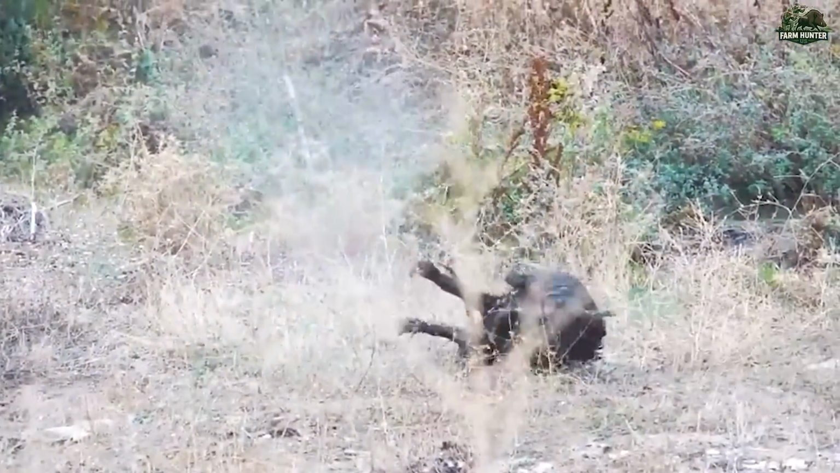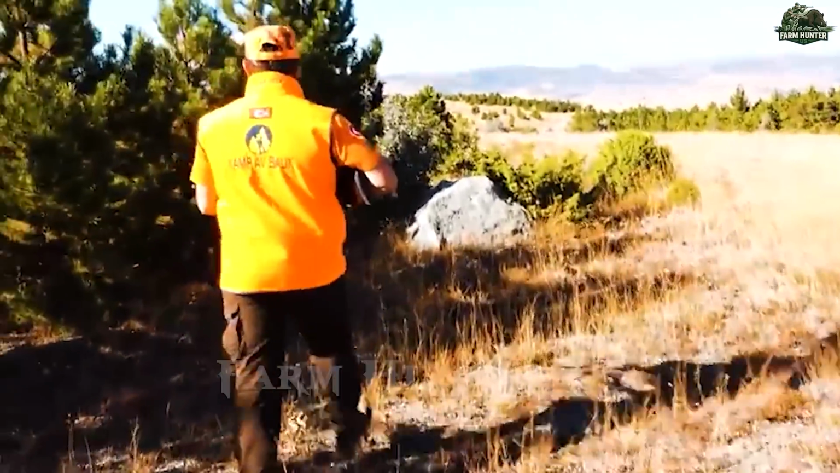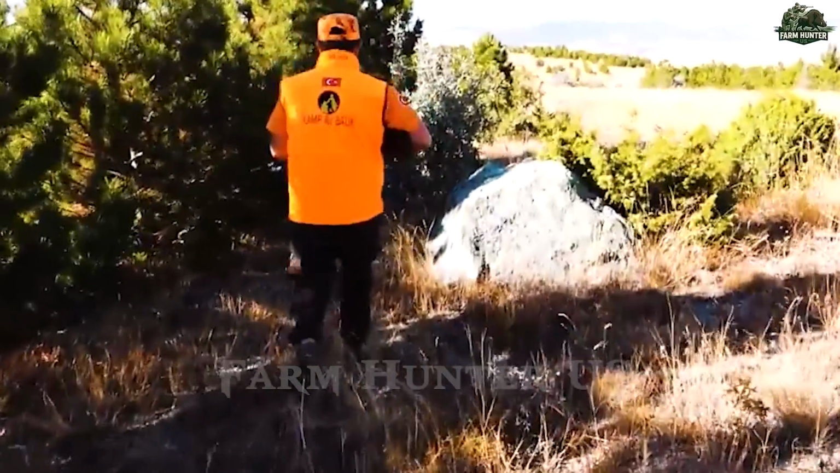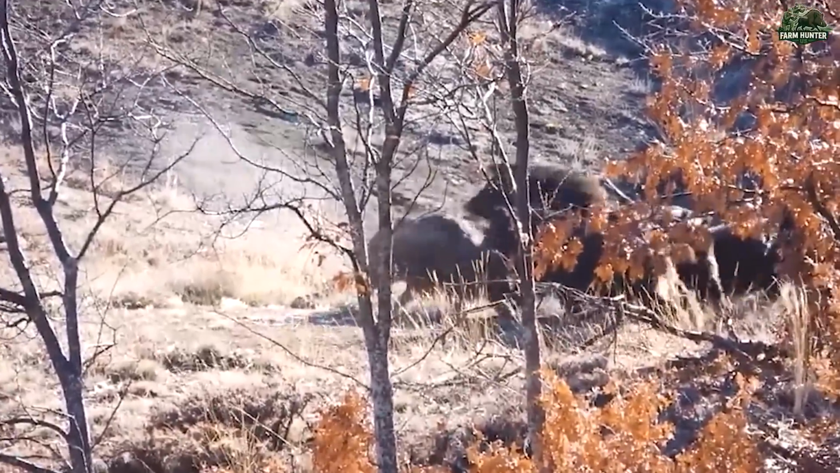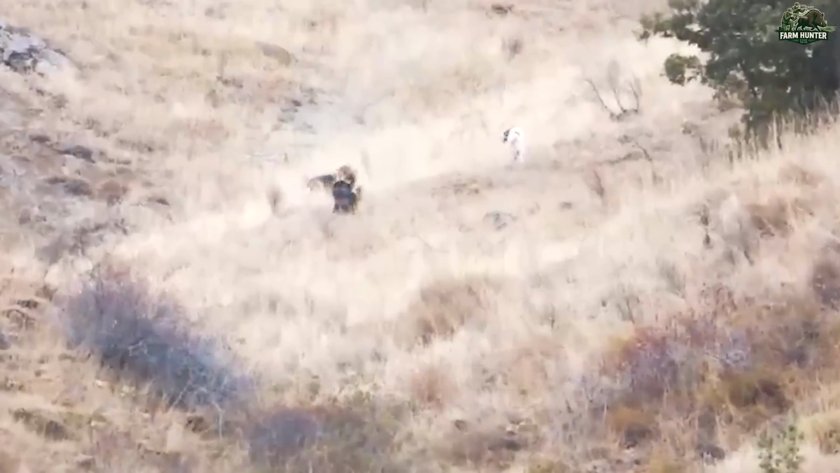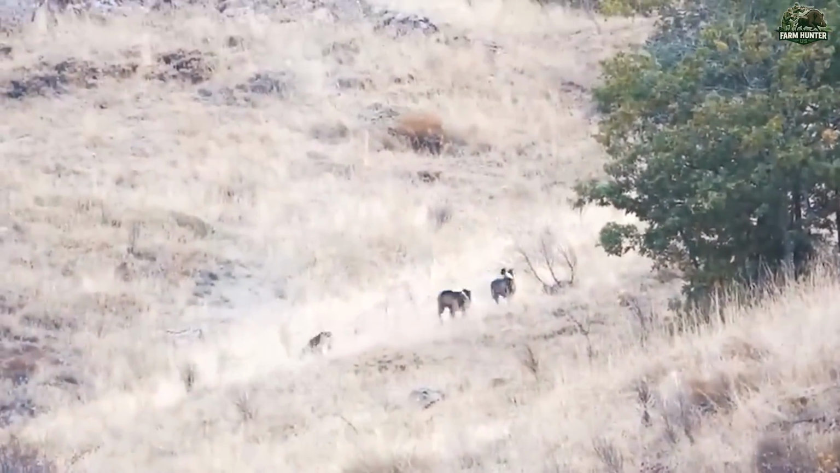The stillness didn't last long. Soon, the forest erupted again with distant gunfire and the sharp barks of our hunting dogs. The atmosphere had shifted from tense to electric. The dogs had cornered another target, pinning it down just long enough for us to act.